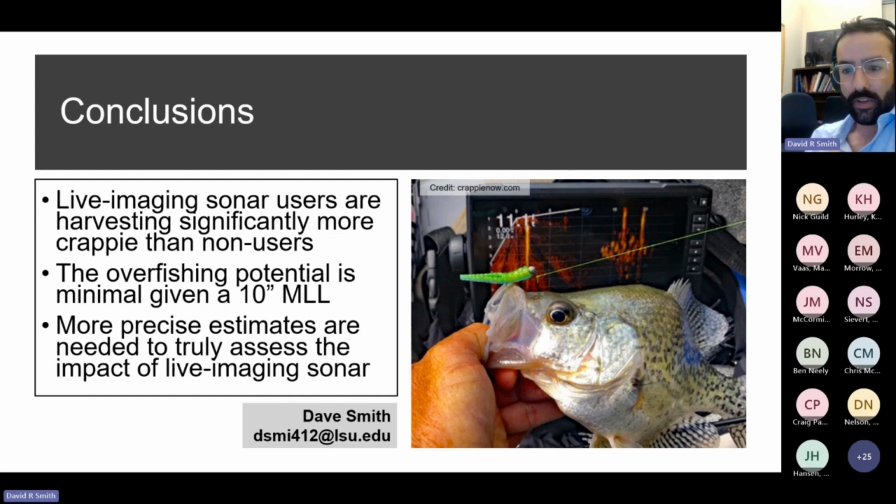As far as catfish go, I'd point you to the Ben Neely paper that was recently published, where they've done a similar approach with both crappie and blue catfish with live imaging sonar. So there are definitely a lot more interesting research questions to unpack here.